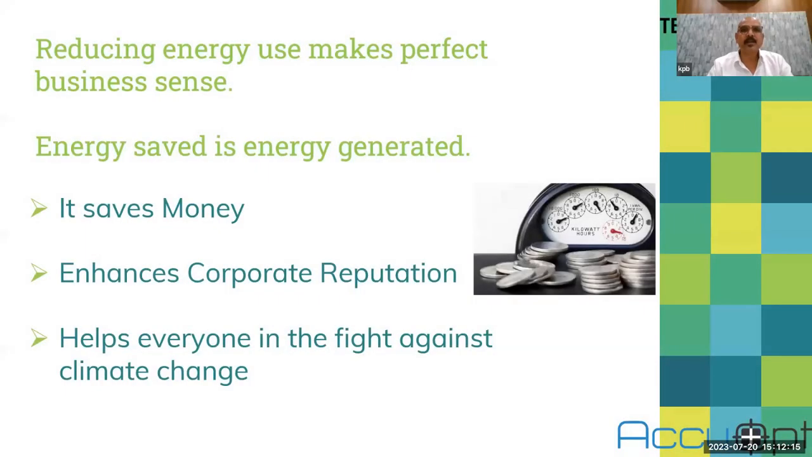You know that reducing energy use makes perfect business sense. Energy saved is energy generated. It saves money, helps corporate reputation, and helps everyone in the fight against climate change, because whenever we are burning fuel, it is affecting our atmosphere.